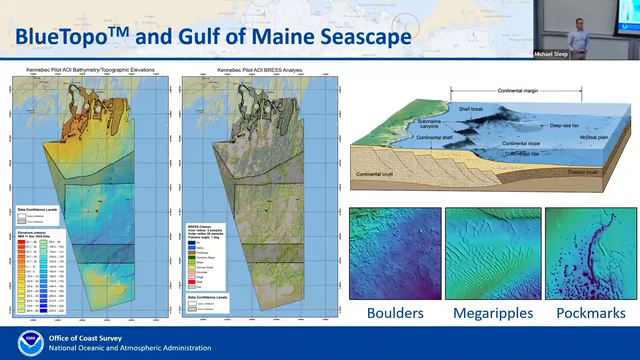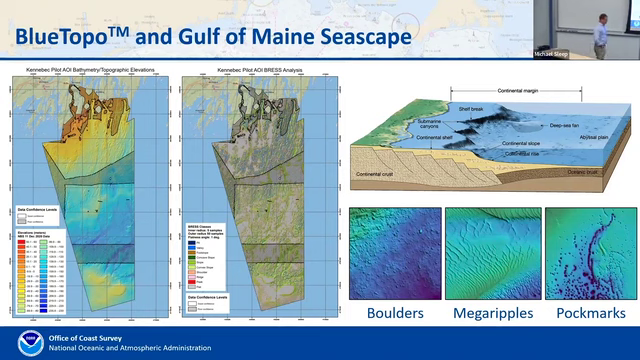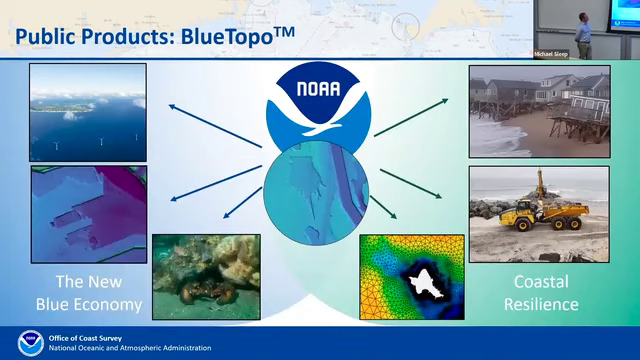A recent example of how people can use this Blue Topo: NOAA's Office of Coastal Management was working with New England states, Maine, New Hampshire, and Massachusetts, and they were taking this Blue Topo product and creating geoforms from it. So this is the Maine seascape project. And so this is segmenting the seafloor into different geoforms. But there are many other uses for Blue Topo.